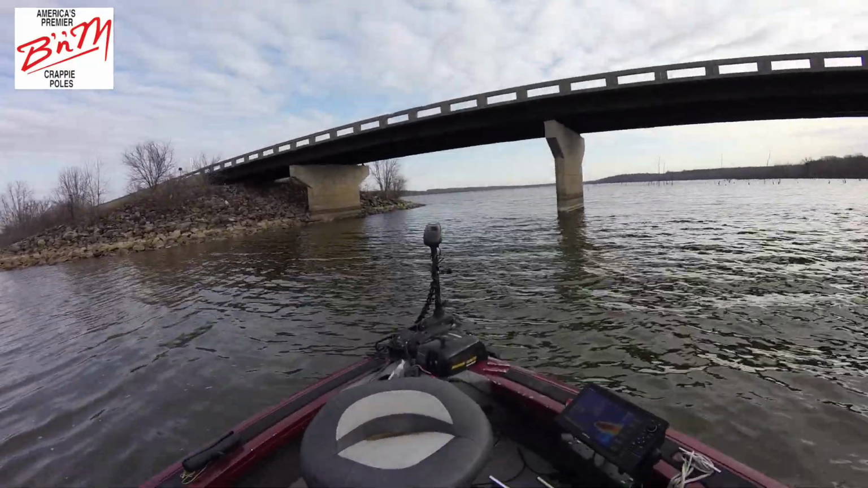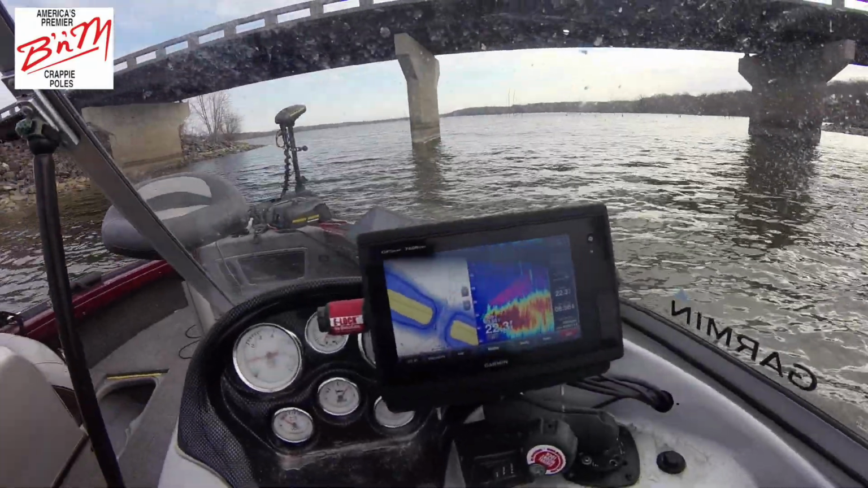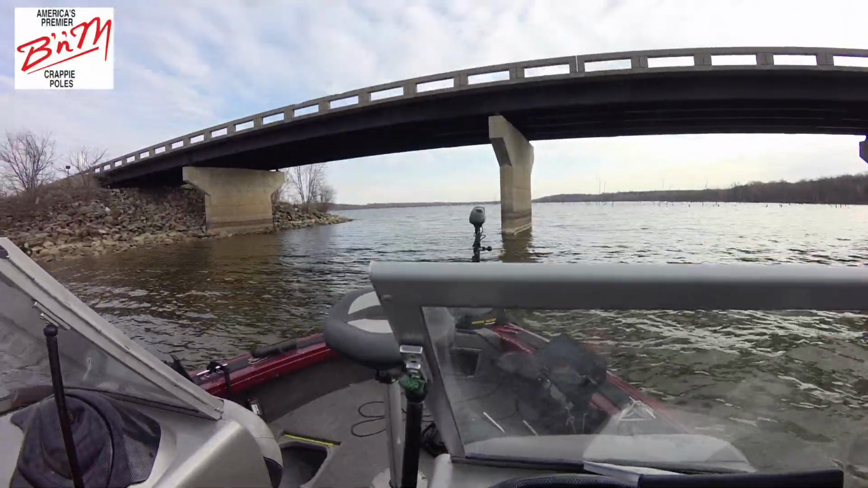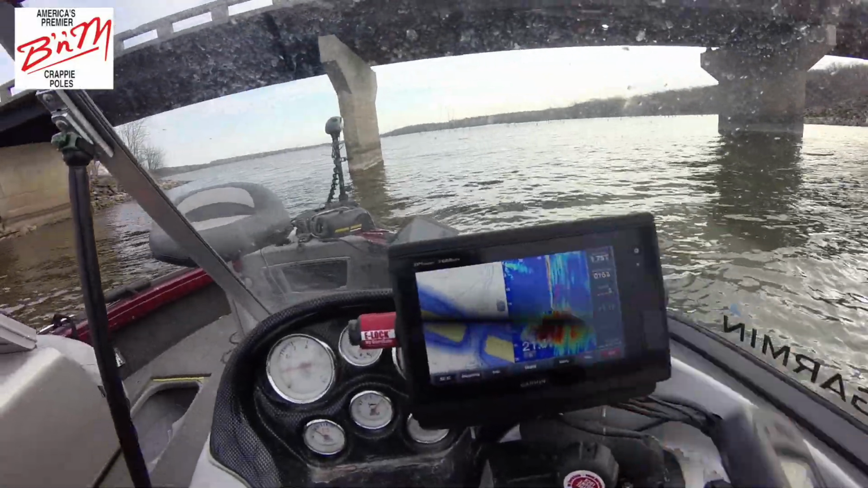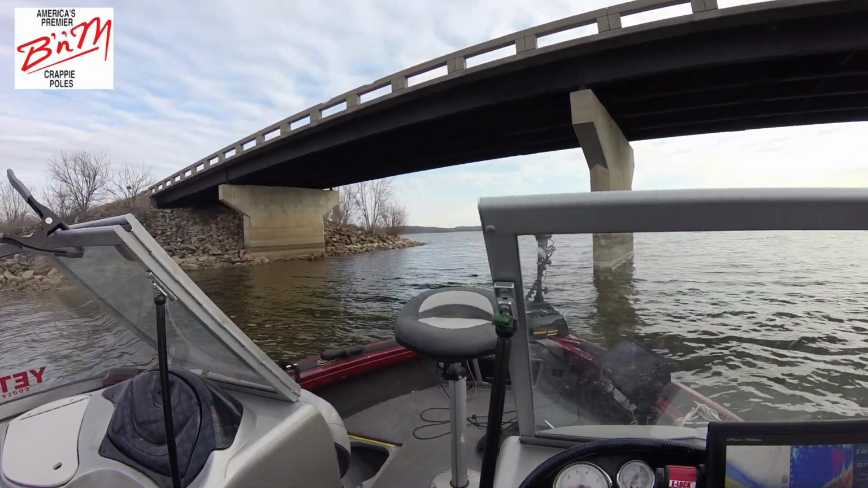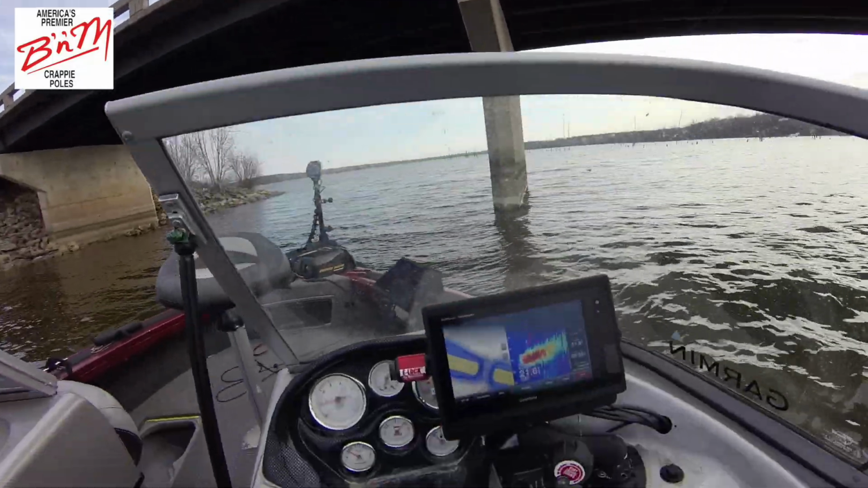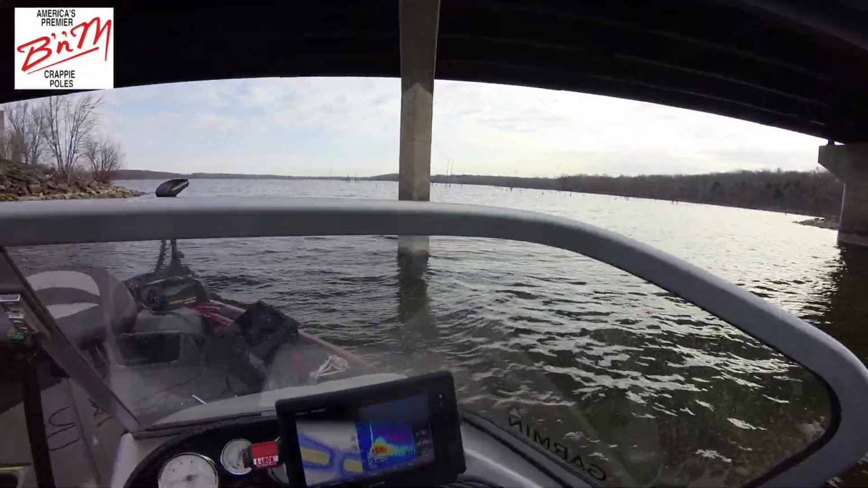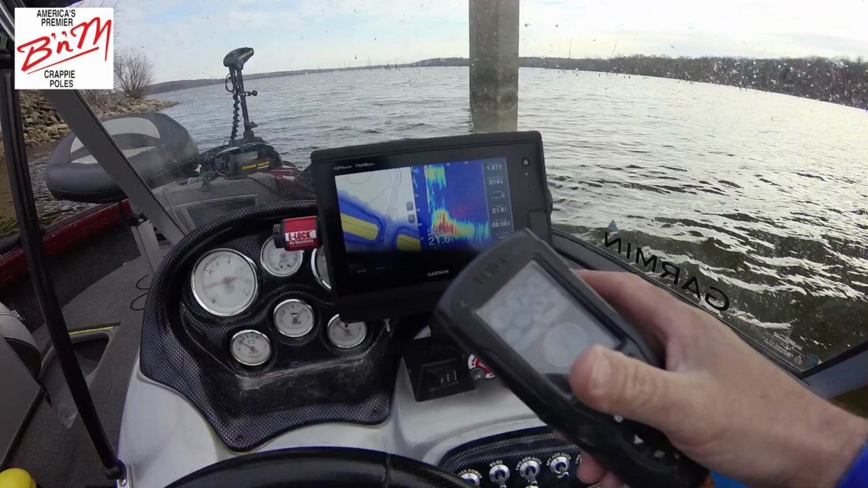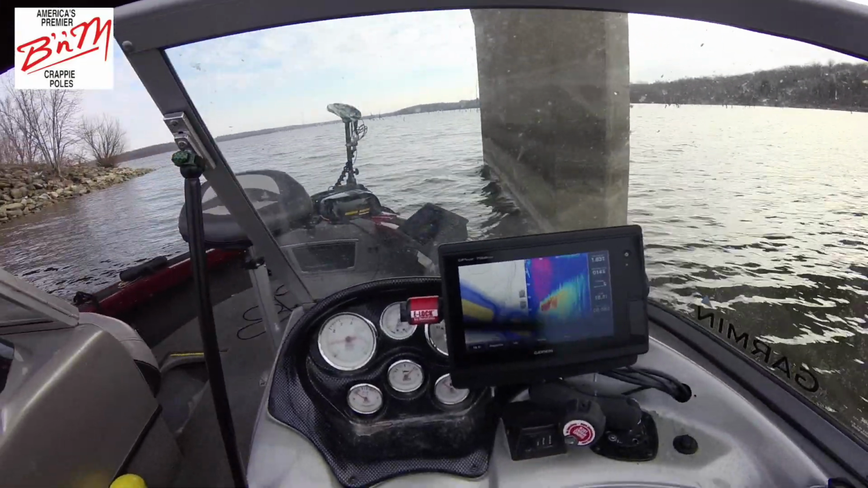So take a look. There is my trolling motor, and if you look, there's the bridge piling. Look, I'm pointed right at the bridge piling right now, and there it is on the Panoptix. Now we want to go a little to the left, so we turn to the left. We want to check the right side of that bridge piling. So now we're just going to slow it down and look. Boom, boom, boom, boom, boom. That is a school of crappie right there.